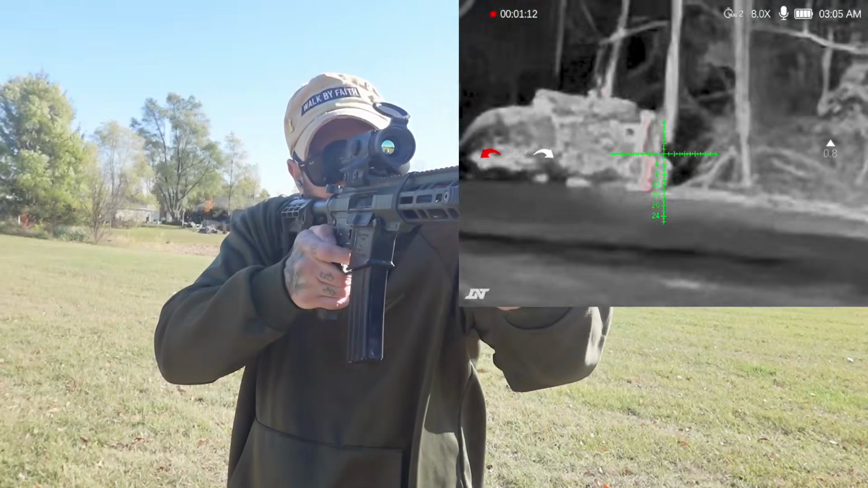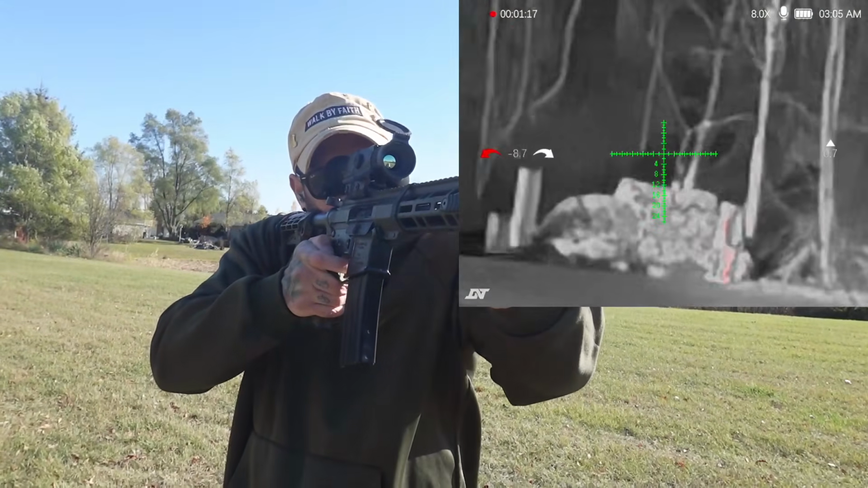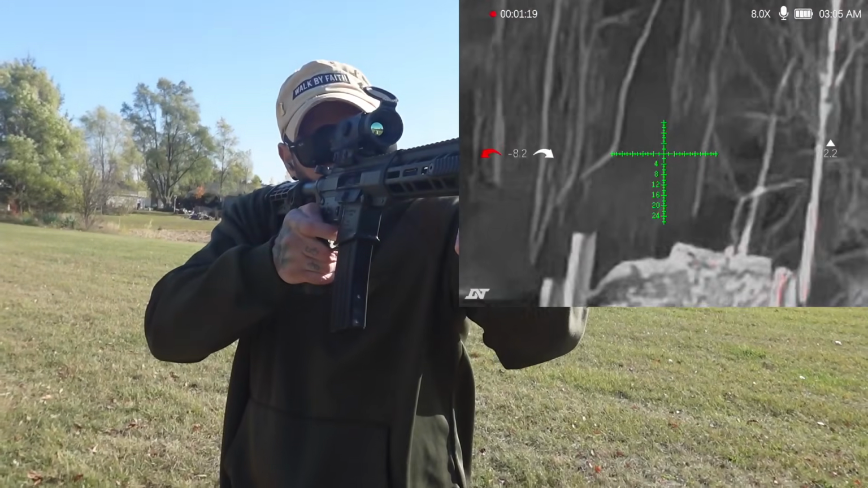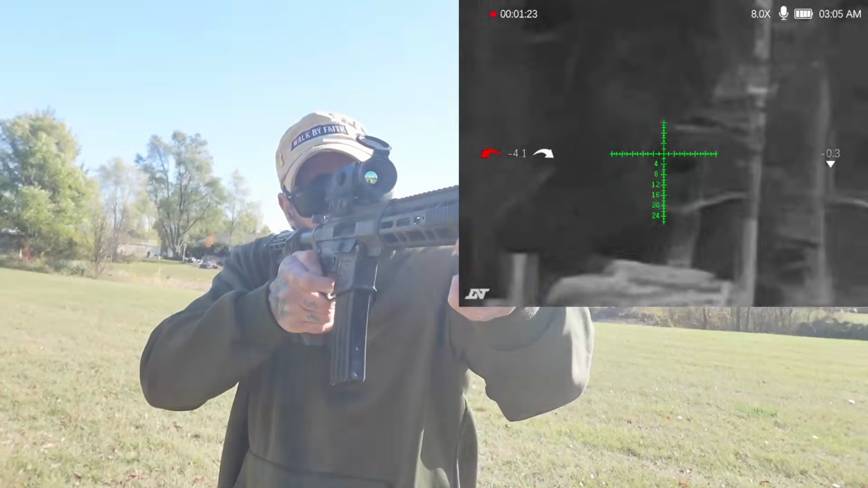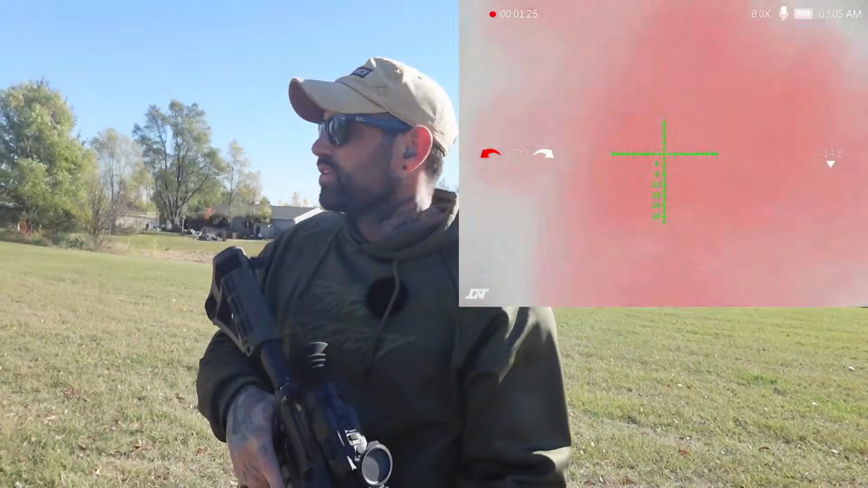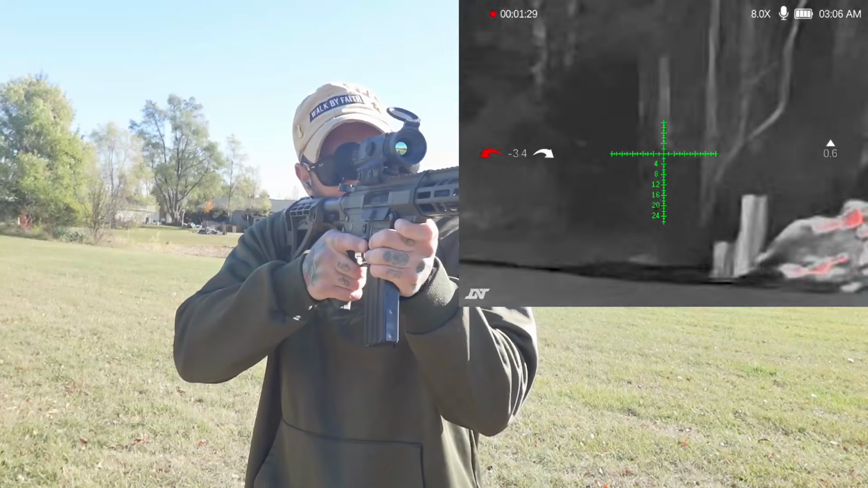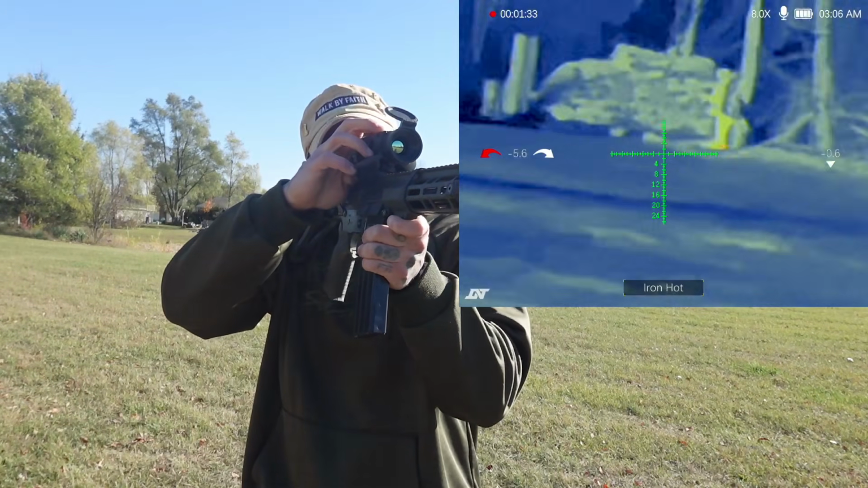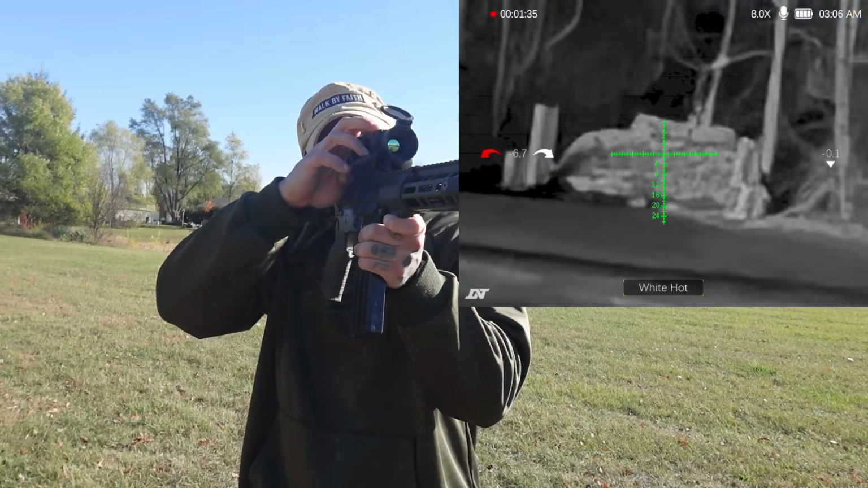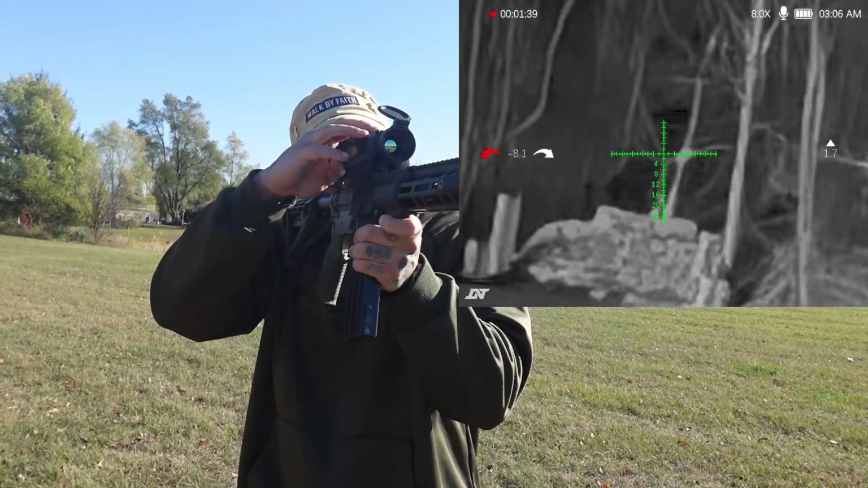All right, there we go. I'm hitting it. I'm hitting the hell out of it. It's 3 in a row. Yeah, okay. It's just a ricochet then that I see. 200 yards. I mean, you can still make the targets out. I can see the silhouettes. Iron hot, white hot. You can still see the silhouettes. Yeah, that's not bad at all.